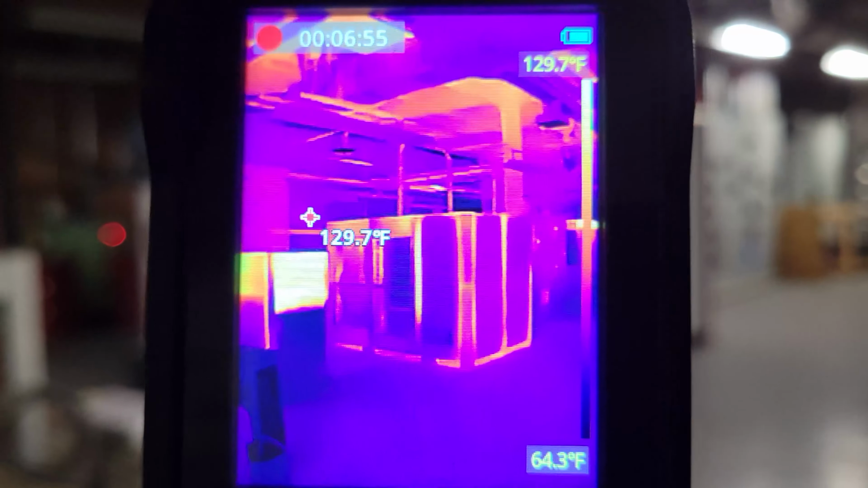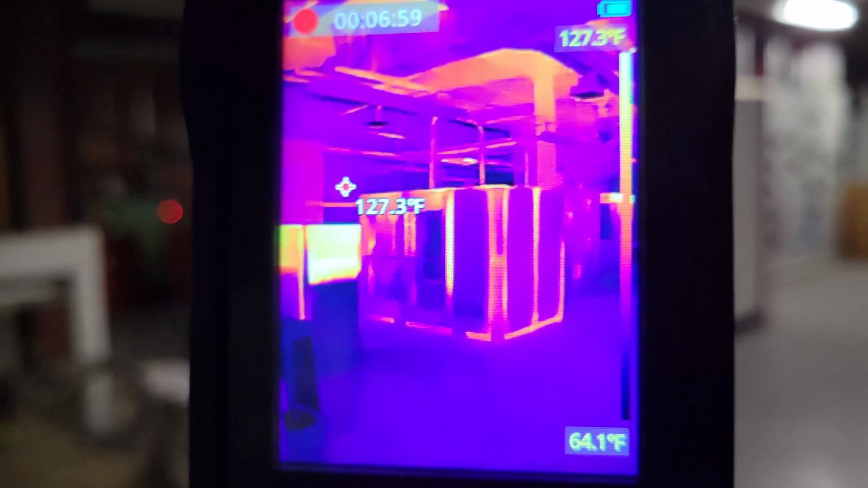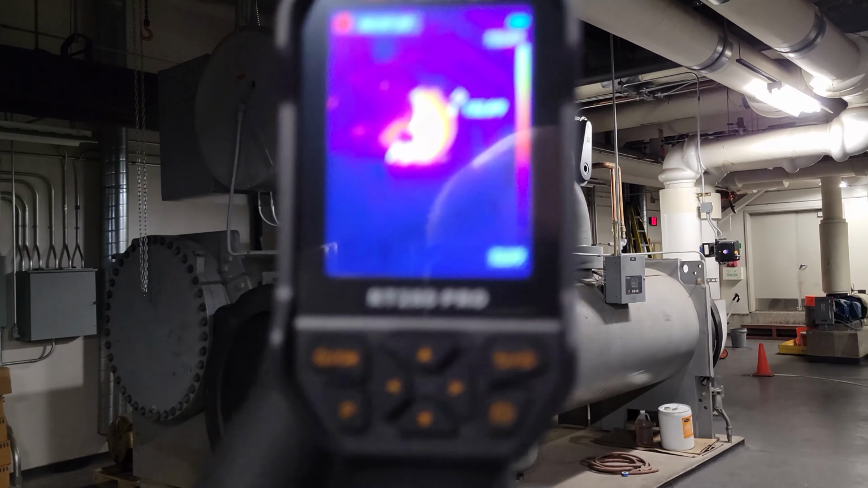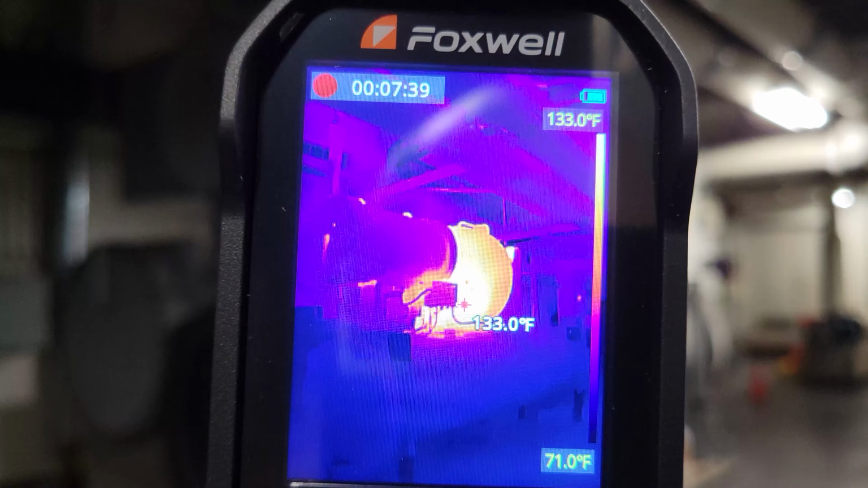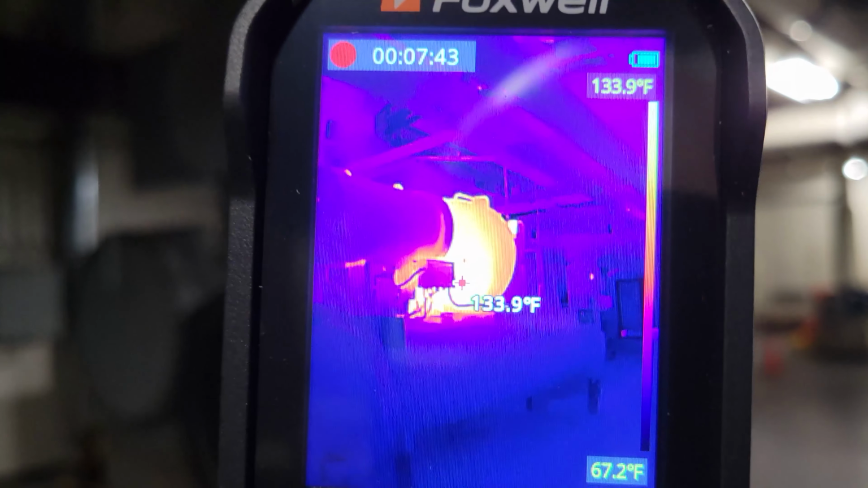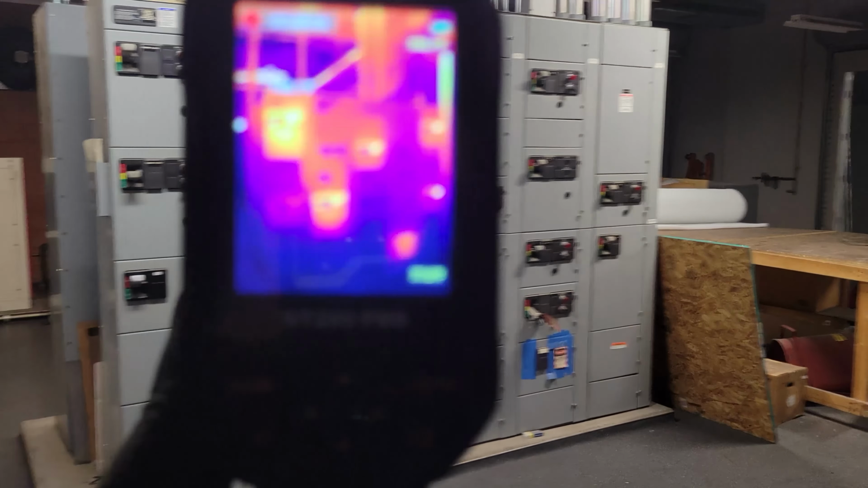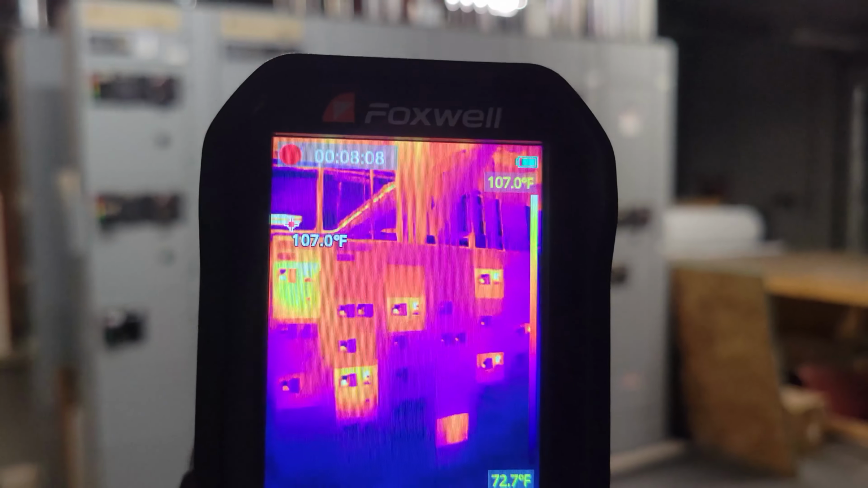We got our compressors. Very hot. 130 degrees in that hot spot. But we can see the insulation on that wall is working pretty well. And our chiller, even though that thing isn't running, we do have a heater in there keeping the oil warm. Very cool, so we know that that is in fact working. 133 degrees right now. So yeah, a tool like this can tell you a heck of a lot of information.